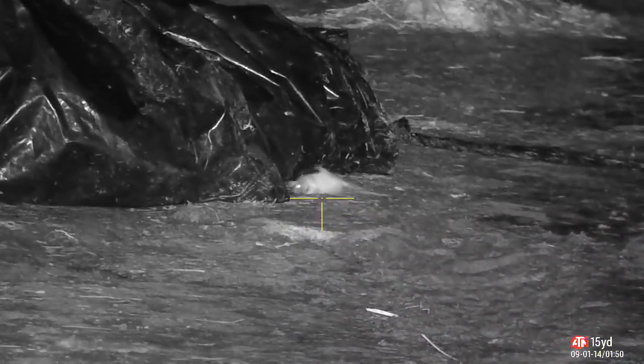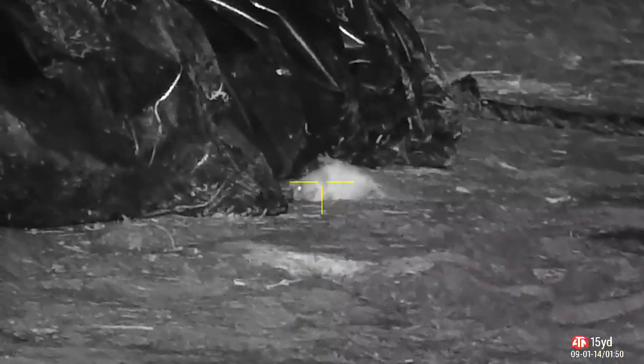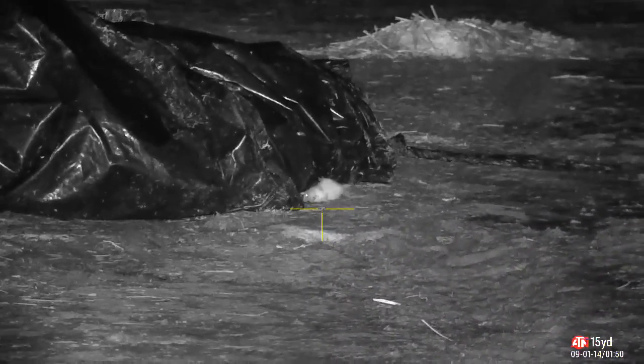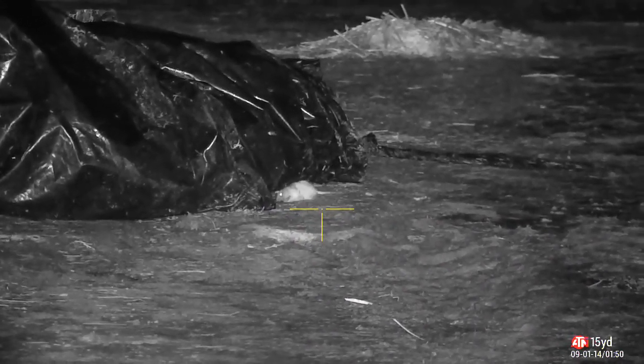You can see the head and the upper body still, the back legs are kicking and the tail's slashing around. That's indicative of a good headshot. This one's been very dramatic. It really wants people to know it's dead. So I shot 3 that evening on the dairy farm.